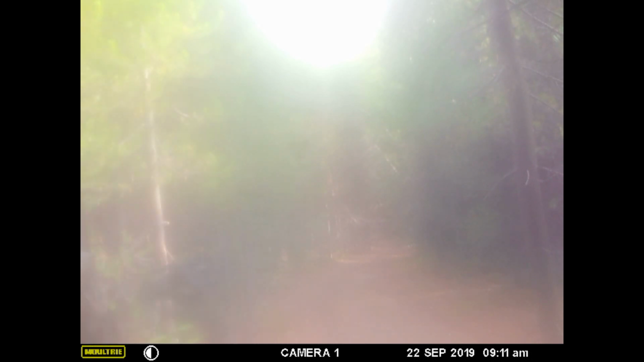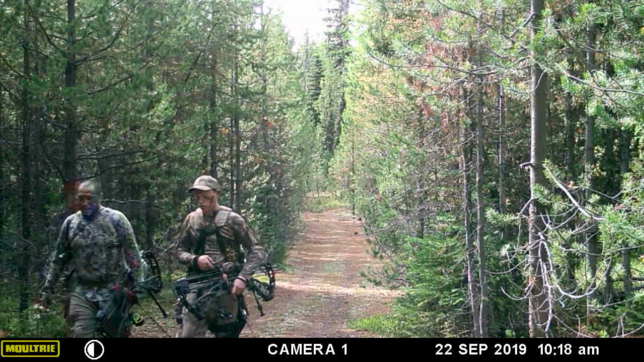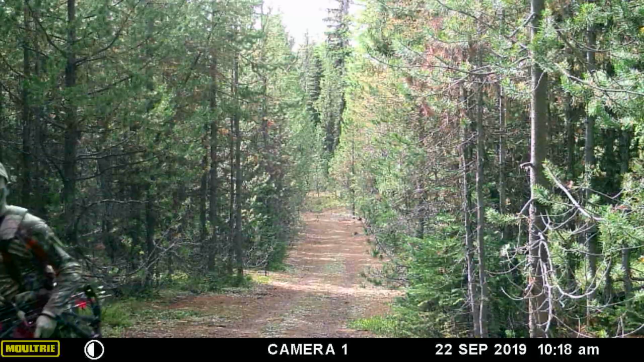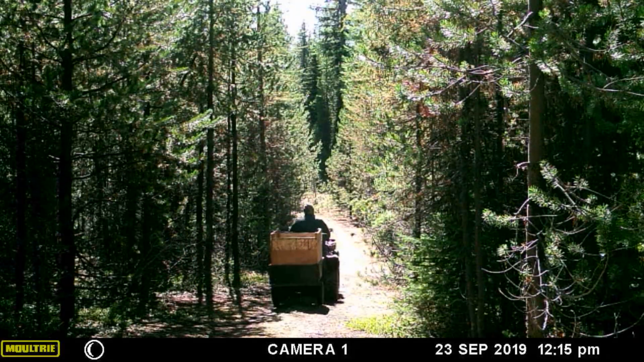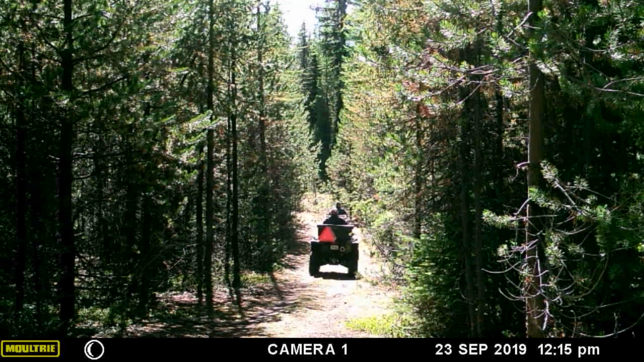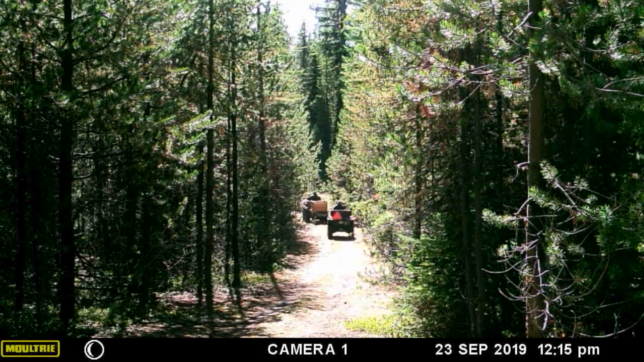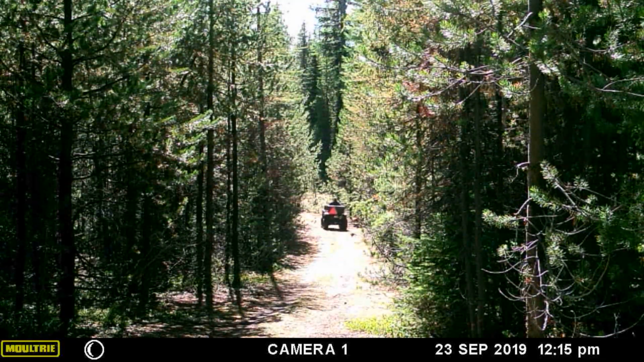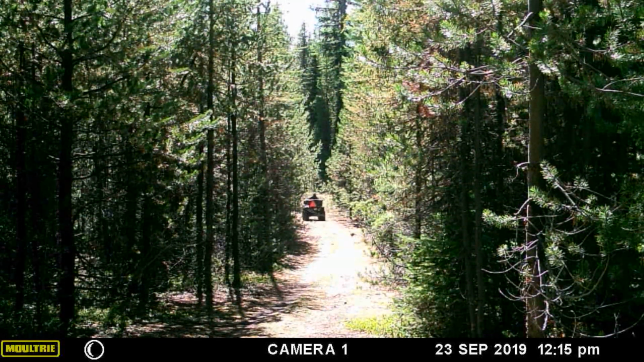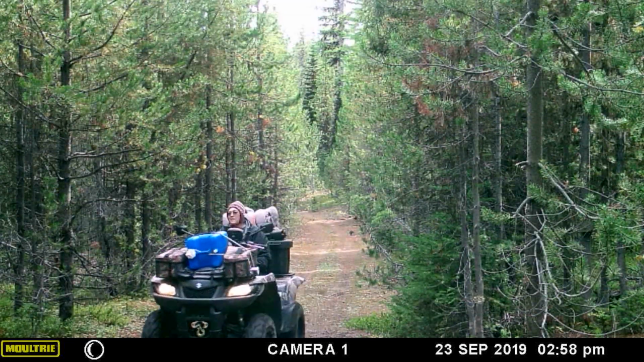And I don't know whether he was checking out the lock on the cam or trying to see the writing. There's Quincy and Tyson on their way back that morning on the last day of the season. And the day after the season, me and my wife are heading back to get my camp out of there. Anyway, I'm not sure if the guy was up to no good or not. Maybe he was just curious.